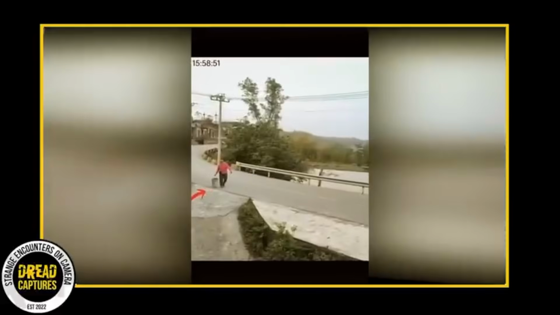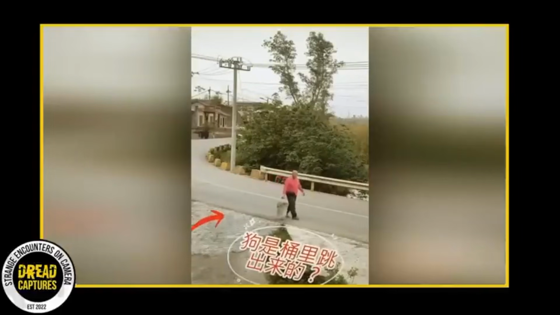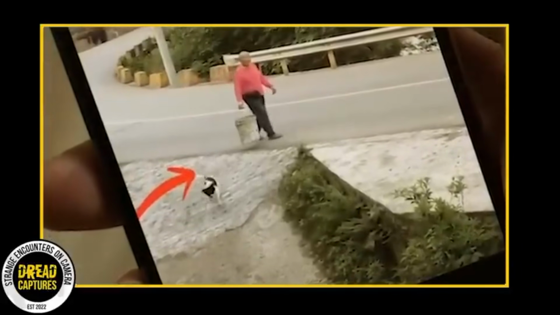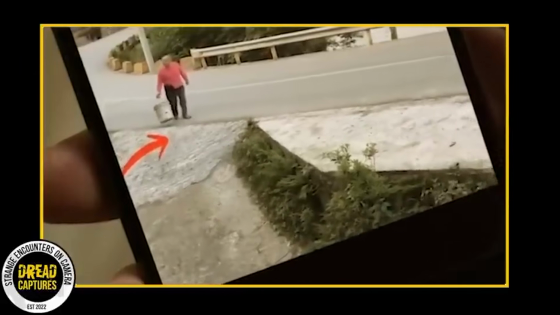The interesting thing is, the dog didn't dart out from across the street, nor was it walking beside the man from the beginning. The man does catch a quick glimpse of the dog when he notices it dashing by, but he just keeps on walking, seemingly unaware of the mysterious way the dog just appeared out of thin air.